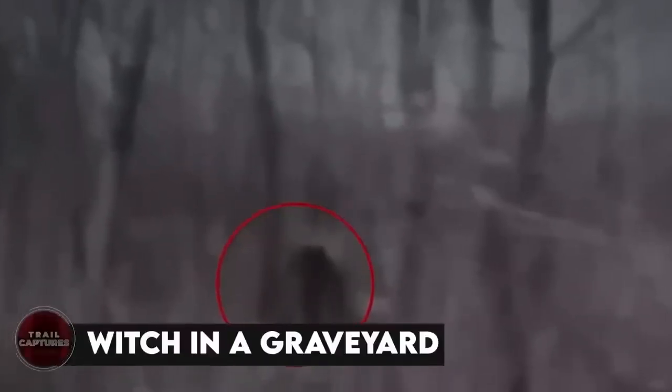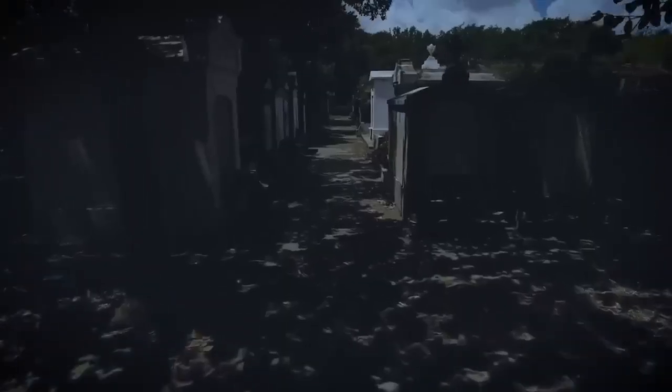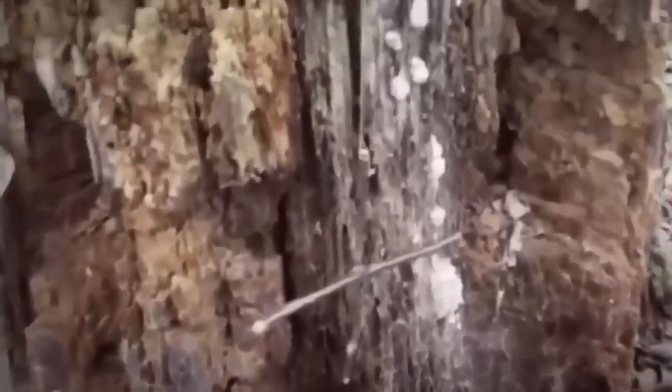Witch in a graveyard. While exploring a graveyard in Hungary, a guy who was researching ghosts and unusual artifacts came across a spooky encounter. He stumbled upon necklaces made from human teeth and an abandoned graveyard. To his surprise, he discovered a goth-looking woman, possibly a witch hiding in the area. Instead of running away, he shouted at her, causing her to gather her things and flee. The guy tried to chase after her into the forest, but suddenly fell to the ground as if something was holding his feet down. A cult.